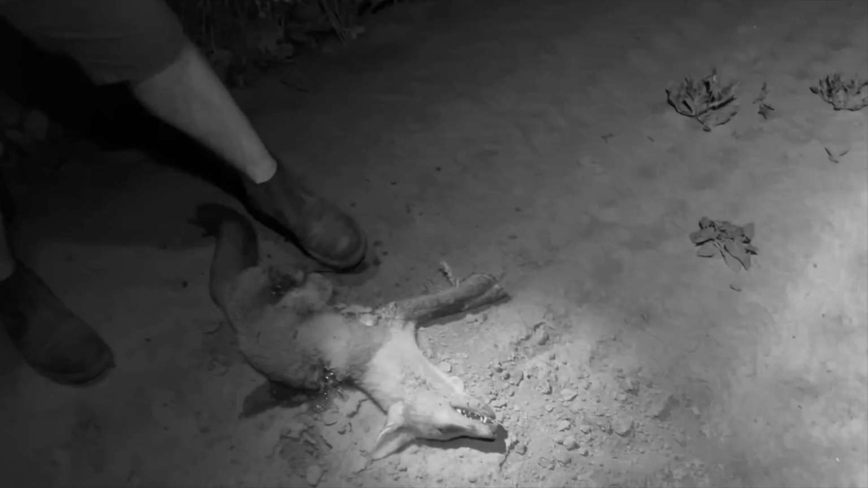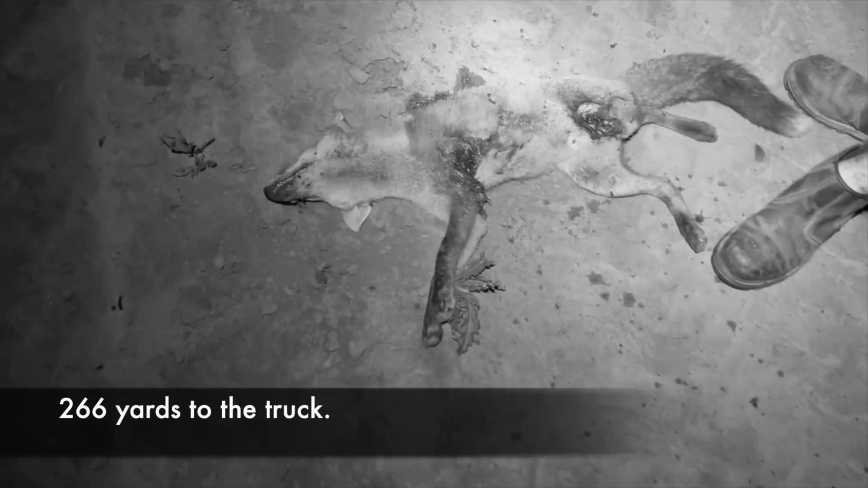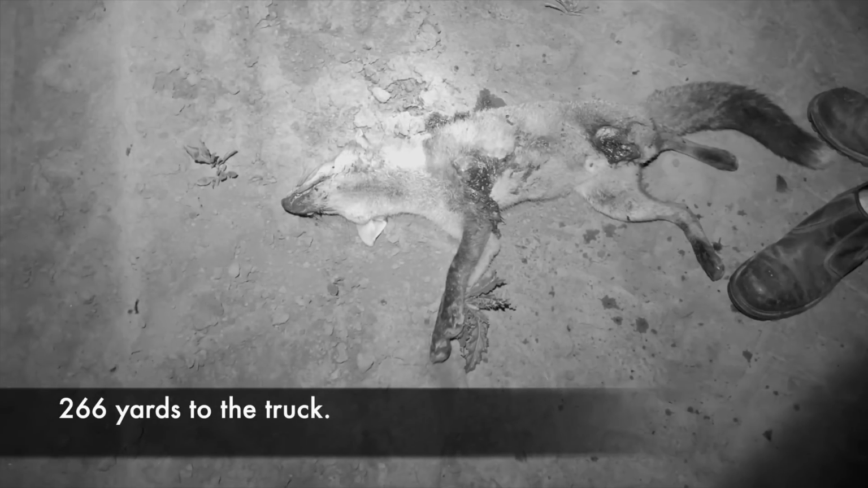Look at that. That must be the first shot. That first shot went, because it was looking at us, it went in and unzipped it, didn't it? How far's that? I'm going to measure it now. That's a long way. Dog, isn't it, that one? Yeah, young dog. Is it a young one? Yeah, definitely. It's got baby teeth, yeah.